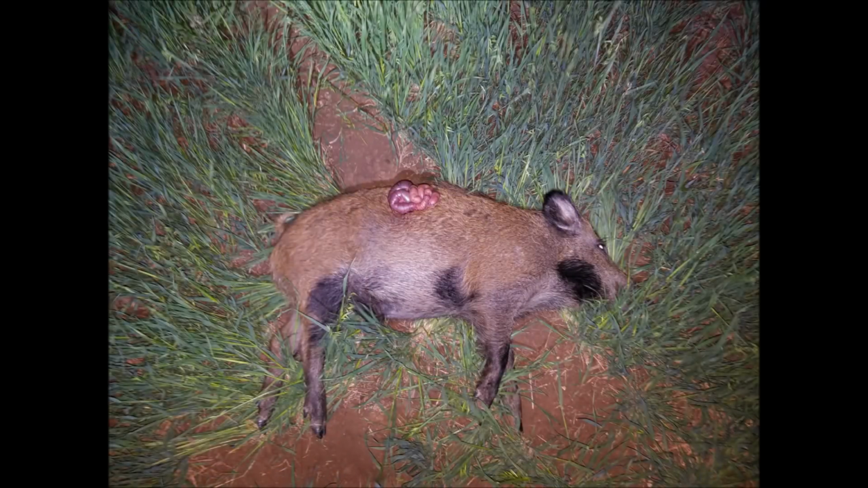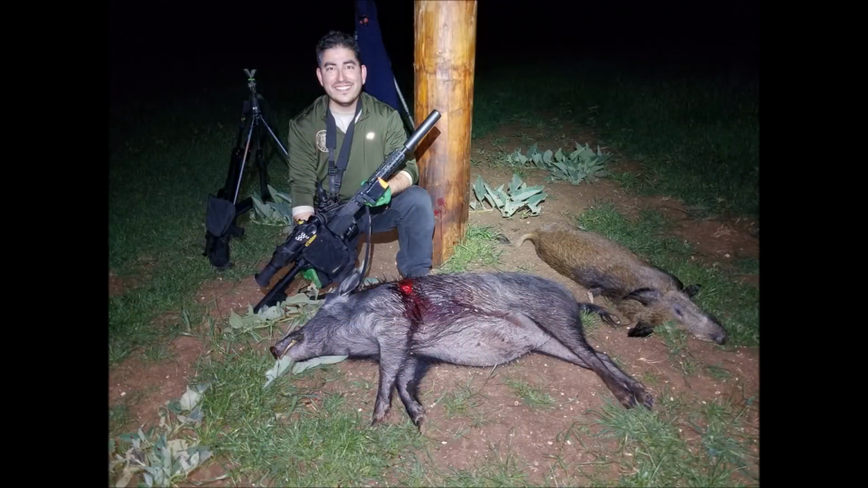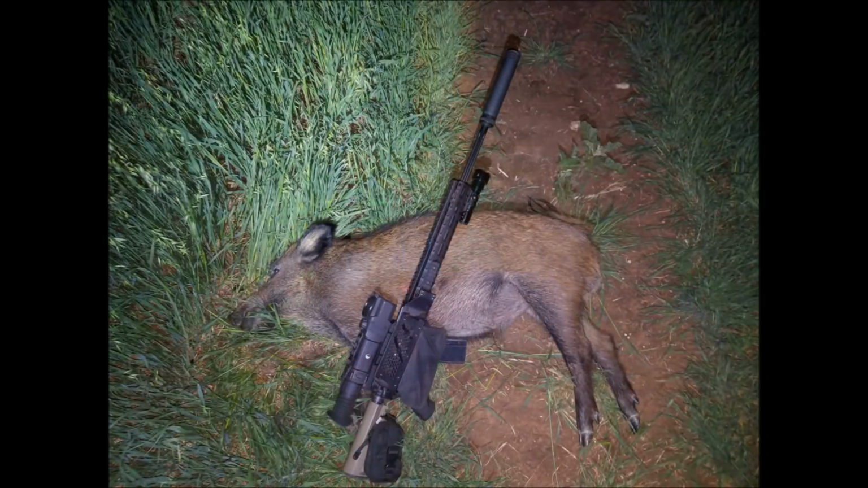This was the first boar I shot. This is Ben's sow. And this is the hog that ran behind us, another little boar.